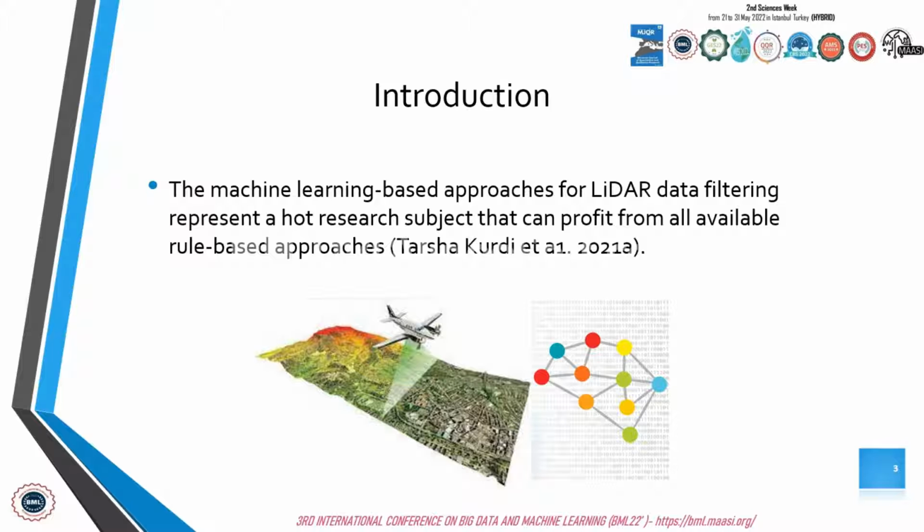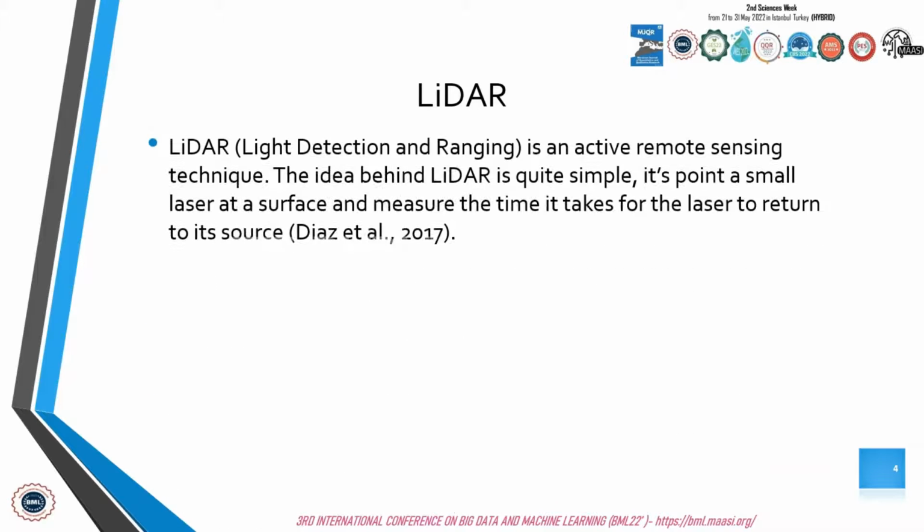The machine learning-based approach for LiDAR data filtering represents a hot research subject that can profit from all available rule-based approaches. So first, what is LiDAR? LiDAR, or light detection and ranging, is an active remote sensing technique. The idea behind LiDAR is quite simple: to point a small laser at a surface and measure the time it takes for the laser to return to its source.